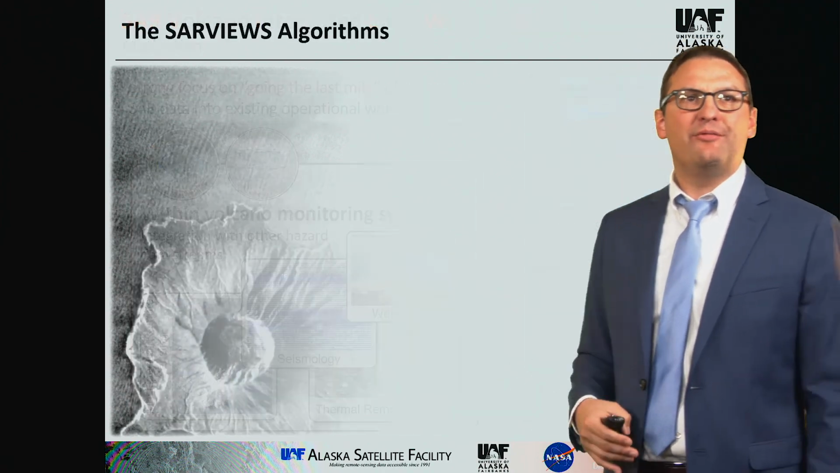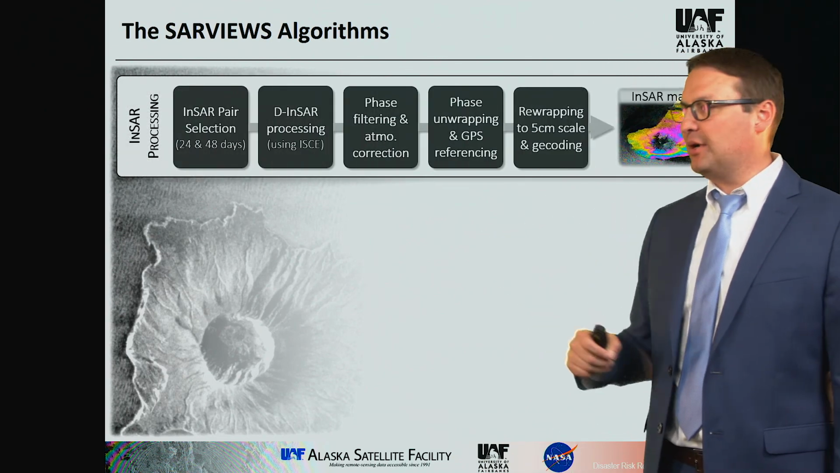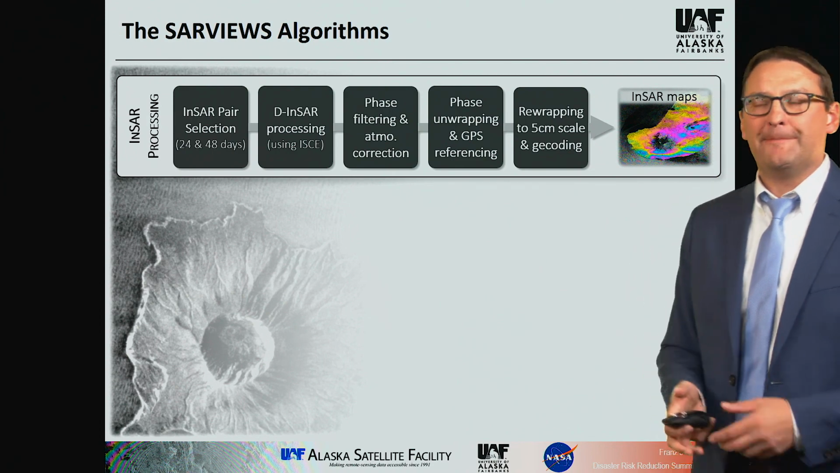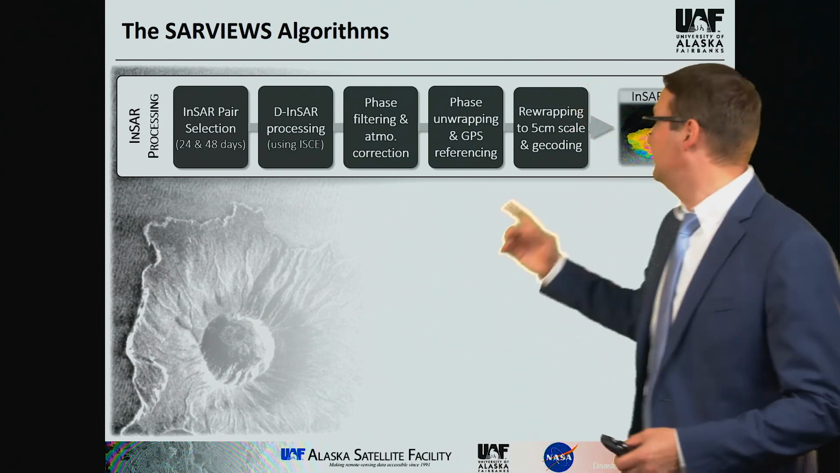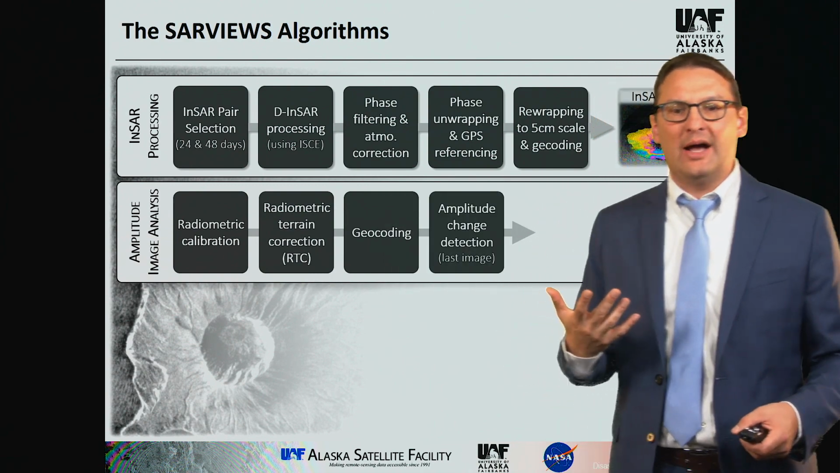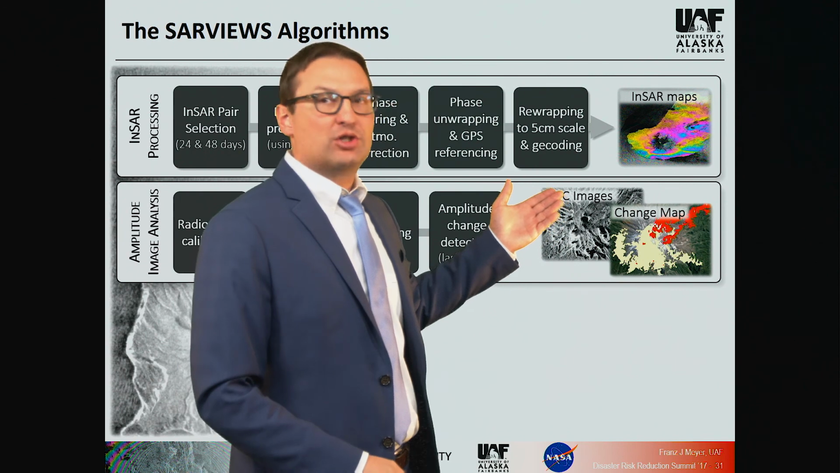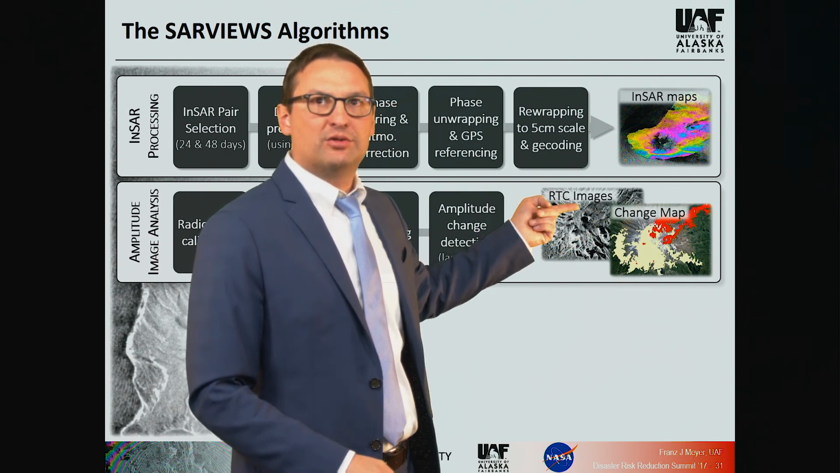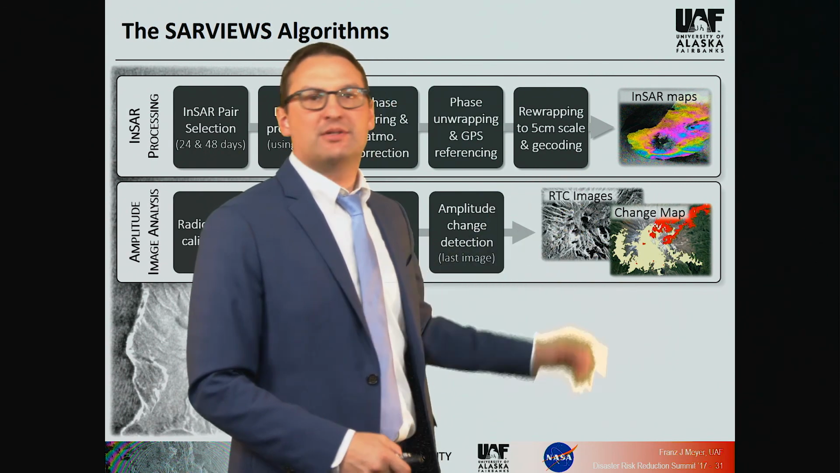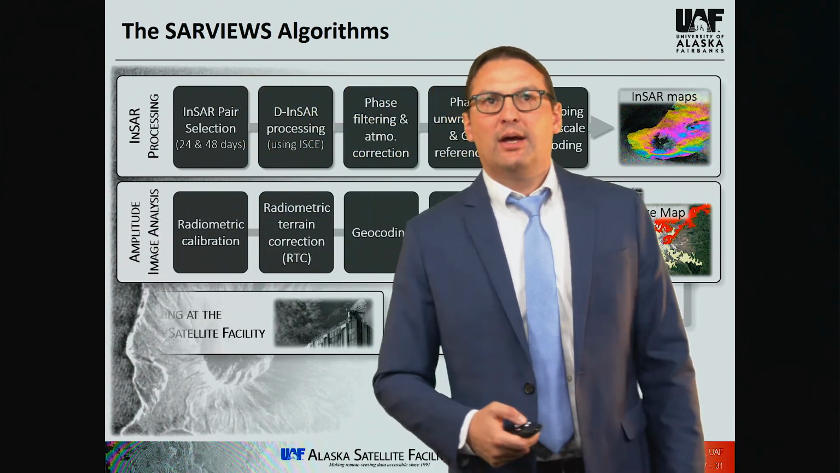But within SAR views, we've produced automatic workflows for InSAR processing, as I said before, ending up in these interferograms up here. But we also produced workflows for amplitude analysis, which produce both just geocoded image time series, which you see here, but also these change detection maps that I talked about earlier. So those are all automatically implemented.